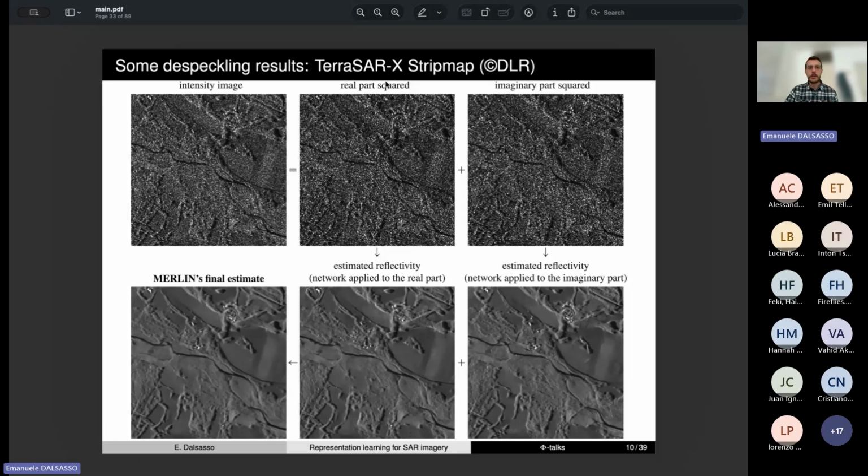So here we can see some results on TerraSAR-X in stripmap mode, where we can see the intensity image that was decomposed into the squared real part and the squared imaginary part. They are both processed independently by the same model, and then the two intermediate results are averaged to produce the final estimate. And we can see that with MERLIN, we can directly process real images without any pre-processing.